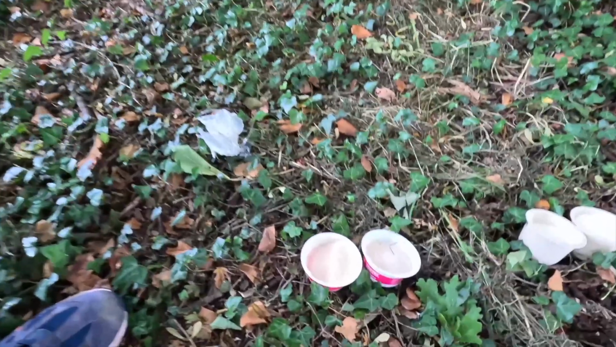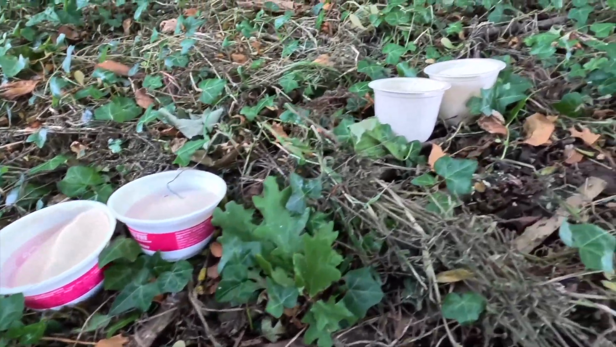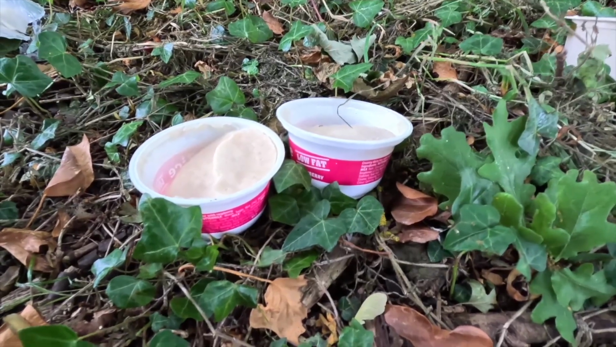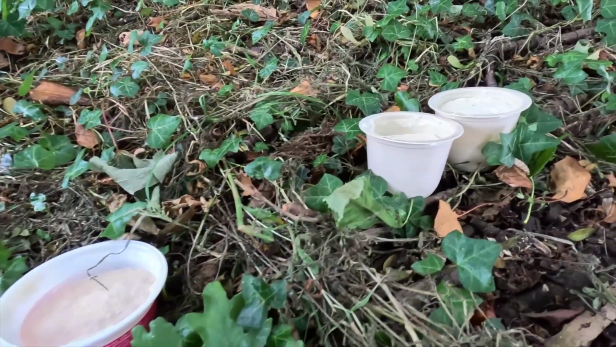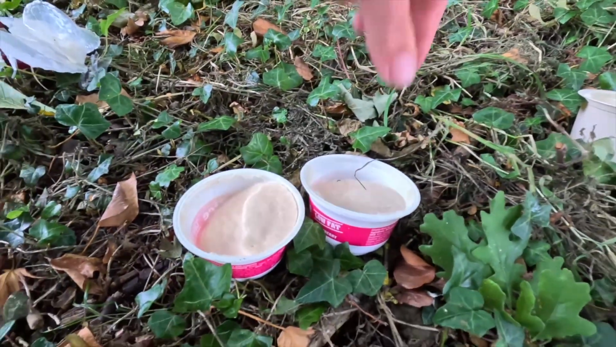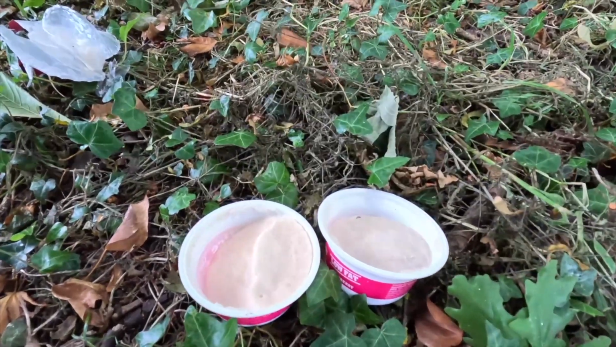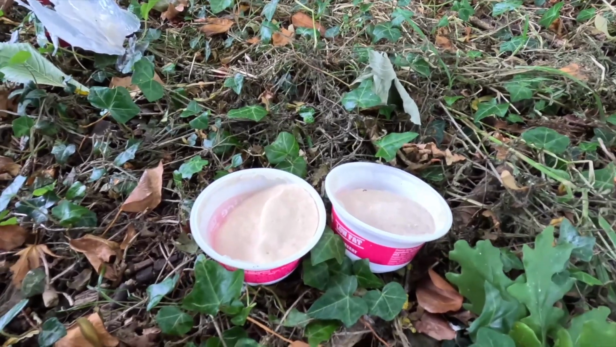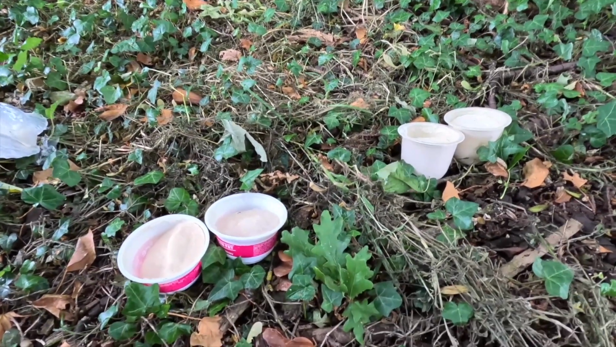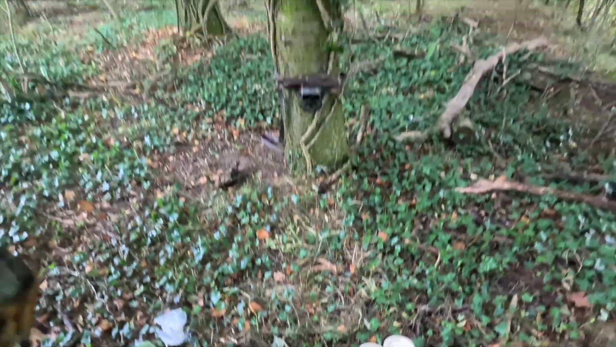Obviously I'm going to collect the pots when I come back. We will leave them out for two to three days. We will see, and then I'll come back and see what has happened. Does anything eat them? It might be that no animals like this stuff. But my guess is something will. See you in a few days. Or for you, right now.